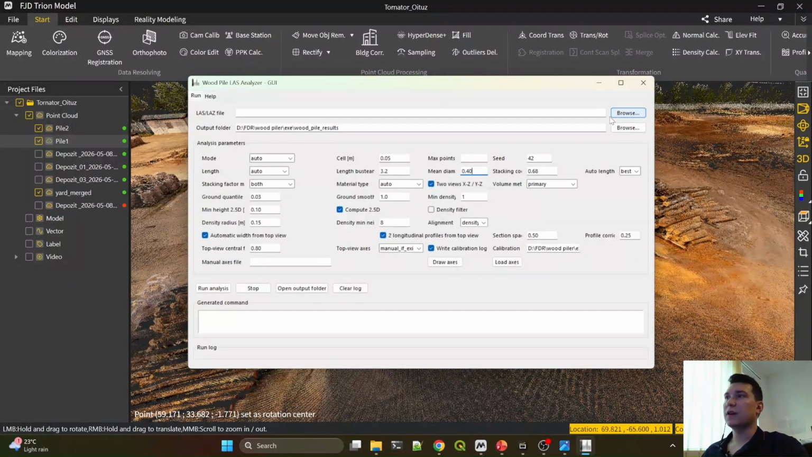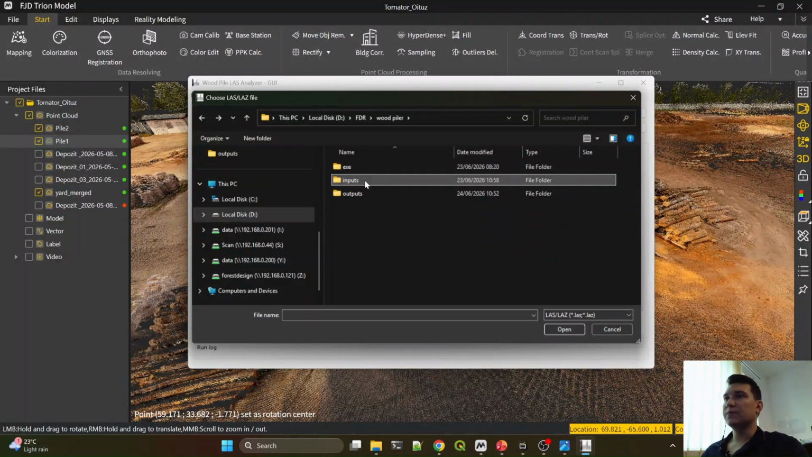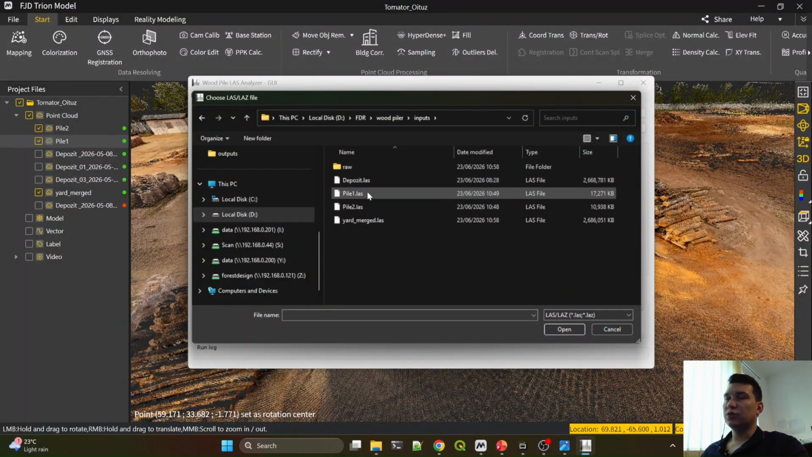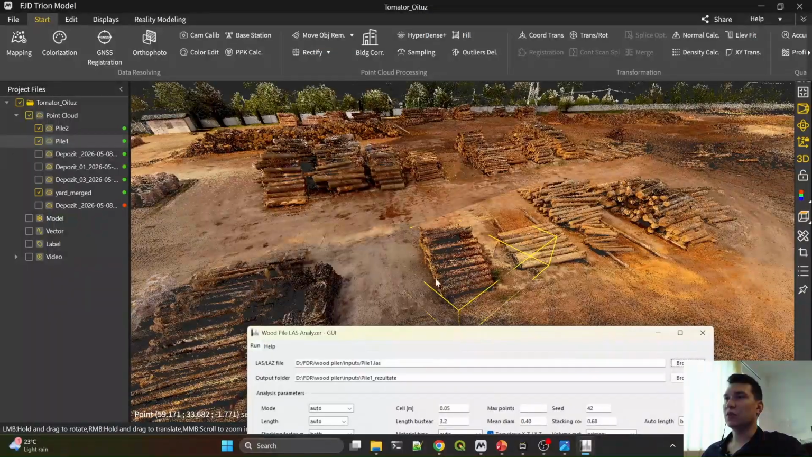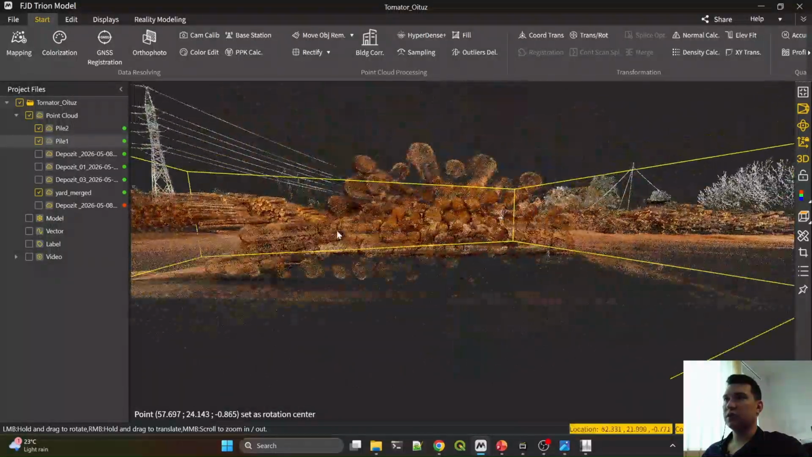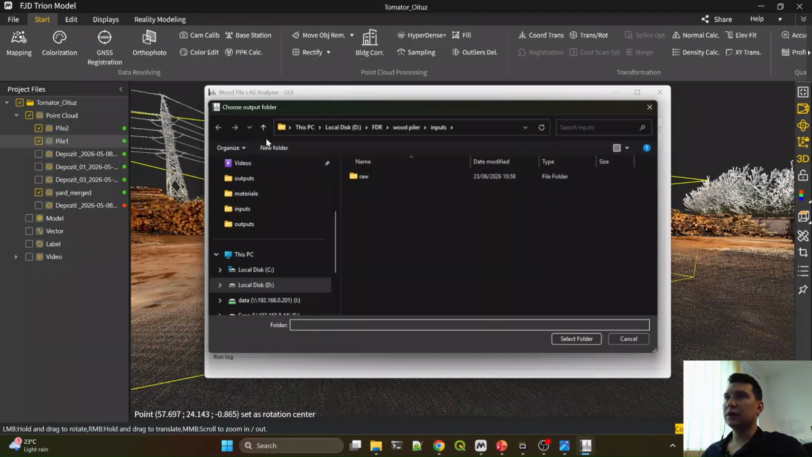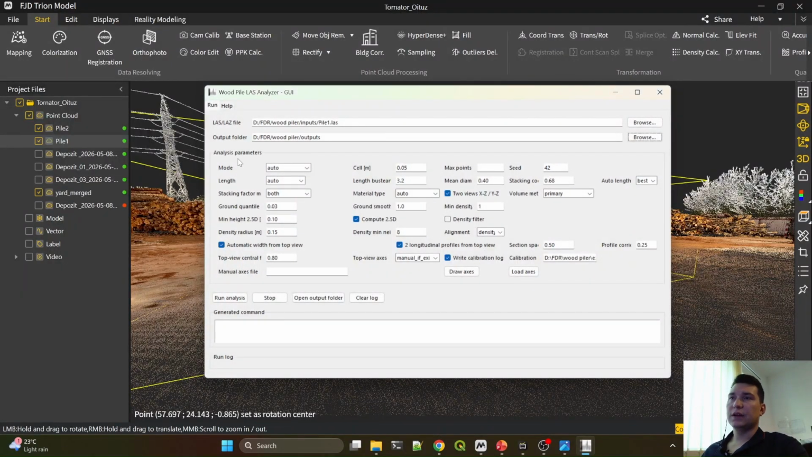So we have the last file input here. I'll hit browse. I have already made the folder with the executable, the inputs and outputs. So for inputs, I want to put firstly pile 1, which is this one over here. We can recheck it on the Trion model application. And also the output folder, which I want to be in the outputs here. So we have a number of analysis parameters. I like to mostly leave them on auto.